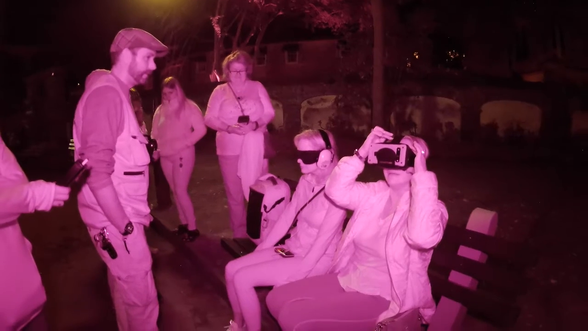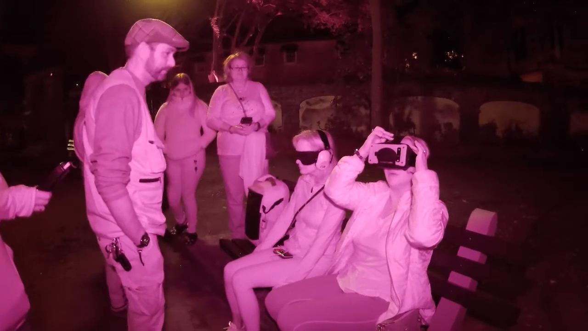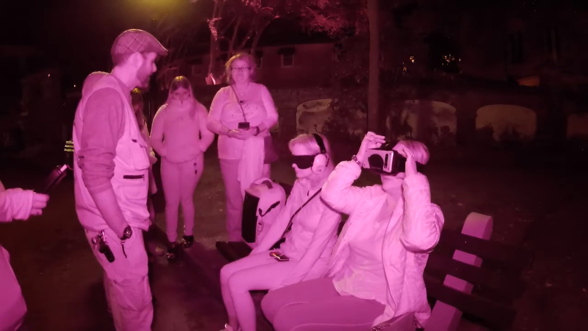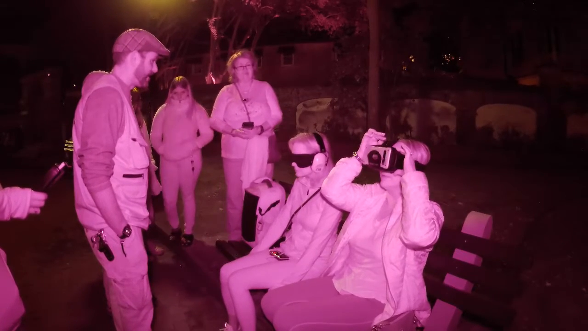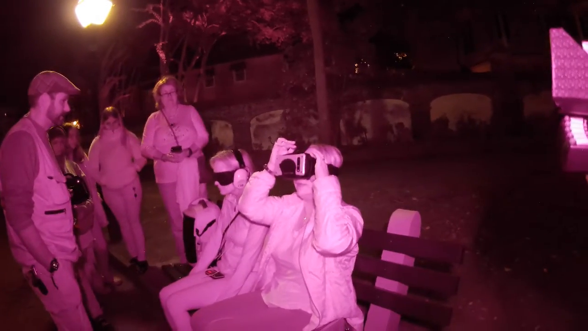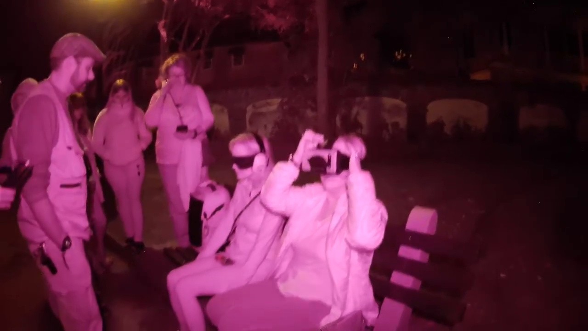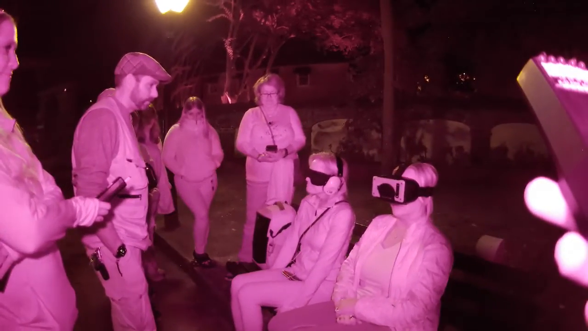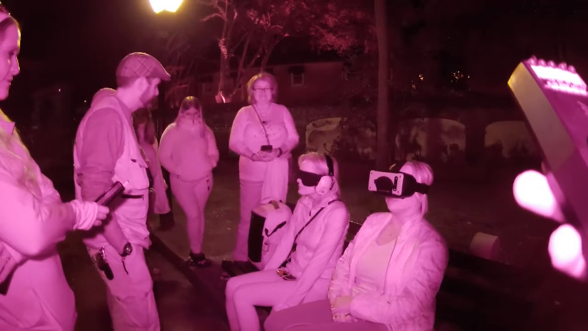What is that? It can be weird, isn't it? I don't know if it's a baby, but it looks like there's blood, like a white outfit and blood. There's an arm, but it looks like it doesn't have a hand. That is the weirdest thing ever. A lot of blood. It'll make a whole lot of sense when we pull you out of there.